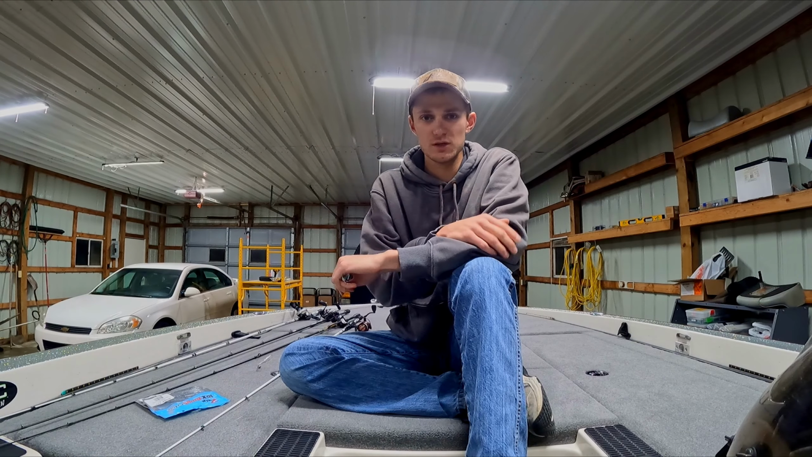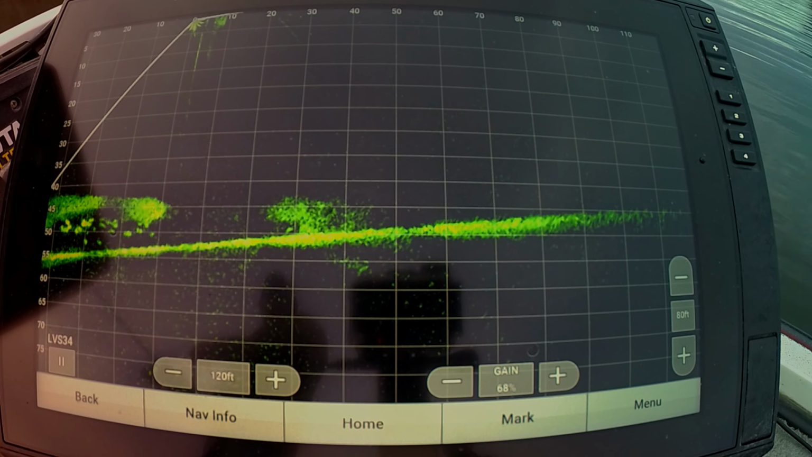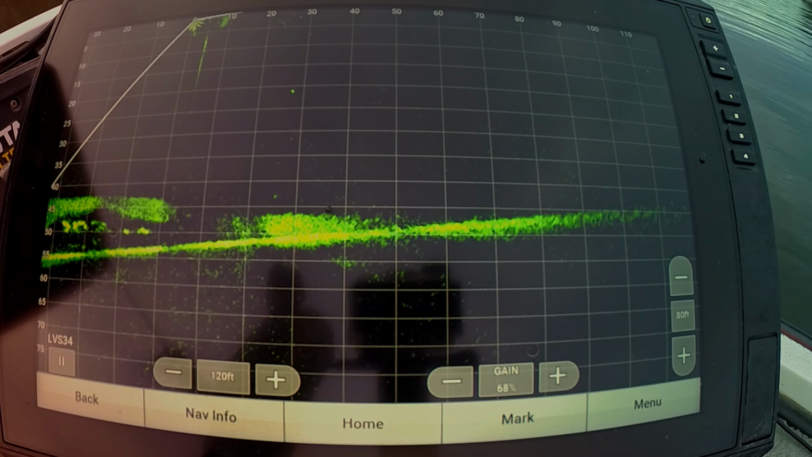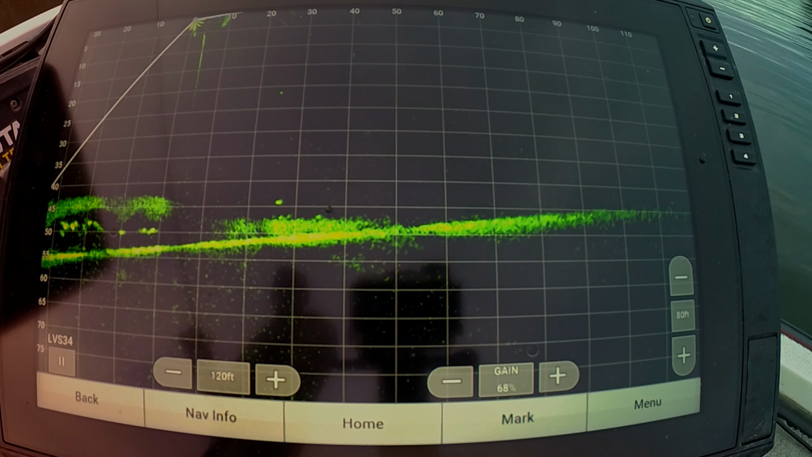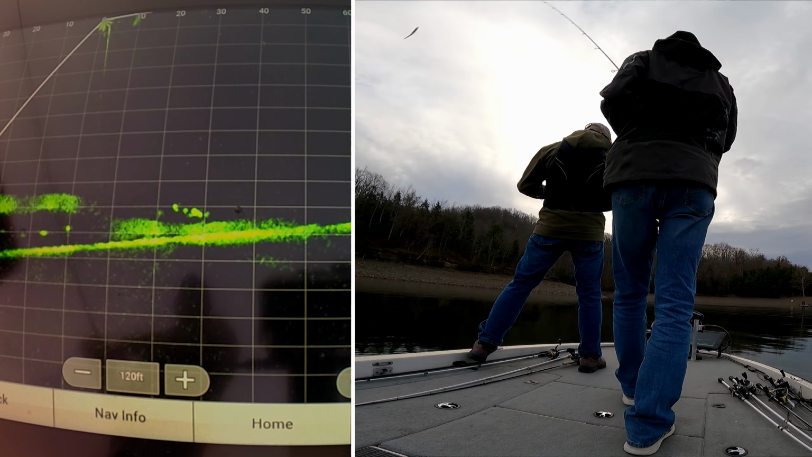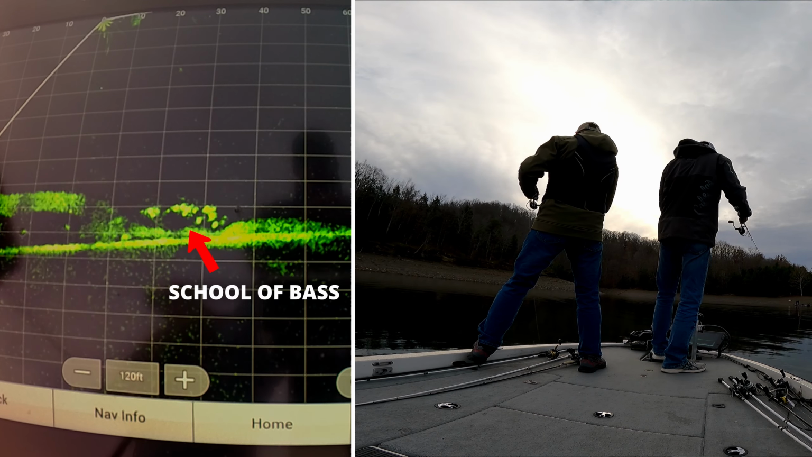As you can see, this video is popping up right now. We found the mother lode of fish here. There's these schools or wolf packs, whatever you want to call them, of fish everywhere, but they're suspended. Traditionally, with 2D sonar, you could catch these fish, but it'd be a lot harder. With live scope now, it's a lot easier. So let's go ahead and run through this particular fish catch. There's a few things I want to point out.